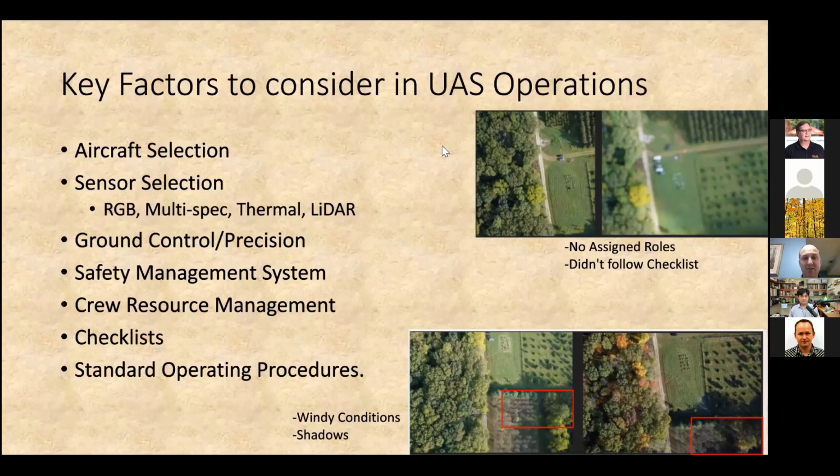And that gets into checklists. Following a checklist is very important, and having a standard operating procedure is important because that is what we really need so we can go out and gather data in the right way and consistently. If we look at this, we have some blurring from windy conditions because somebody flew during windy conditions, more or less just going out there to get it done. And then we have shadows from flying too early in the day. In other operations this isn't a big deal, but when we start looking at forestry applications, having those shadows is a problem.